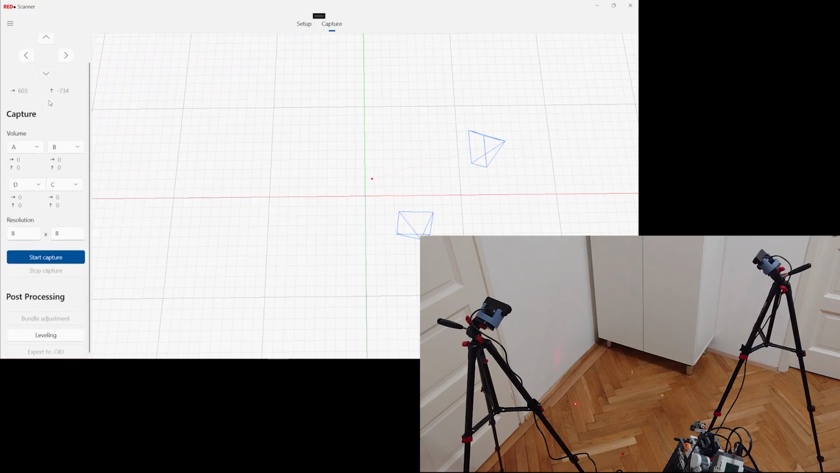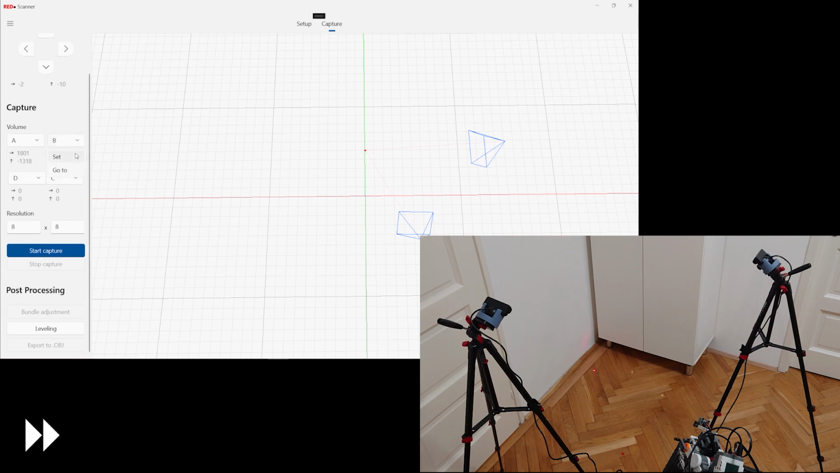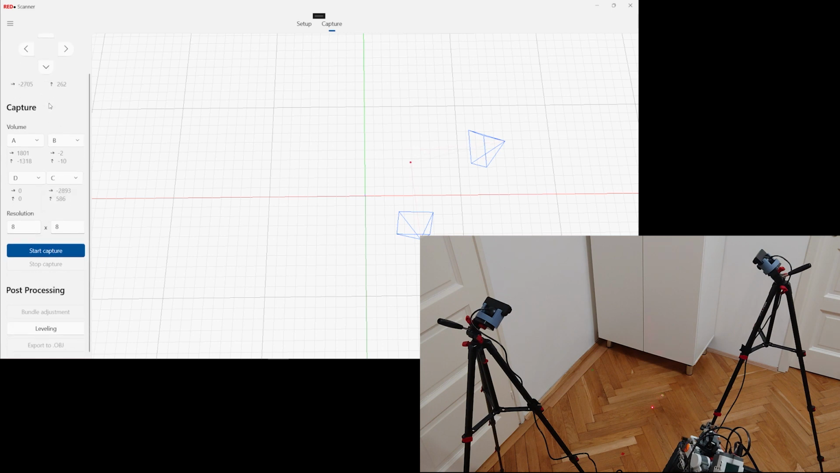I'm going to scan an area on the floor to capture data for bundle adjustment. First, I need to select the 4 corners of the area to scan. To do this, I'm moving the laser to the corners and storing their pan and tilt values. During scanning, this area will be scanned uniformly, defined by these 4 points. Now that it's set, I can start the process.